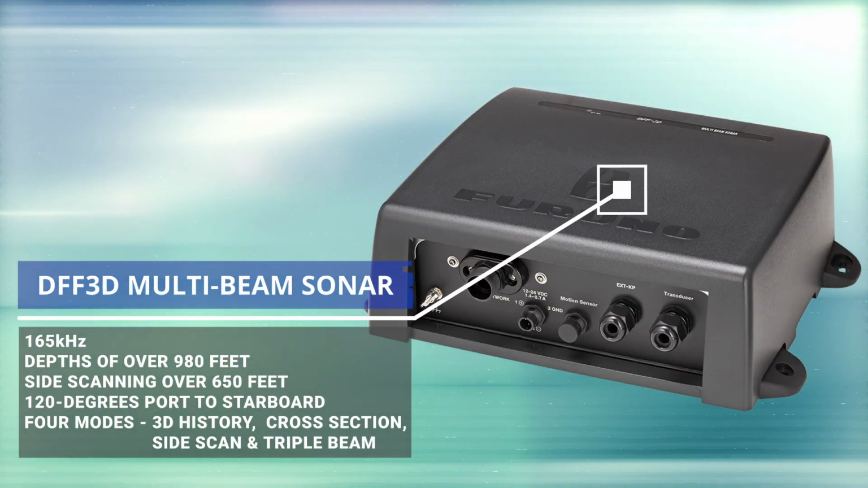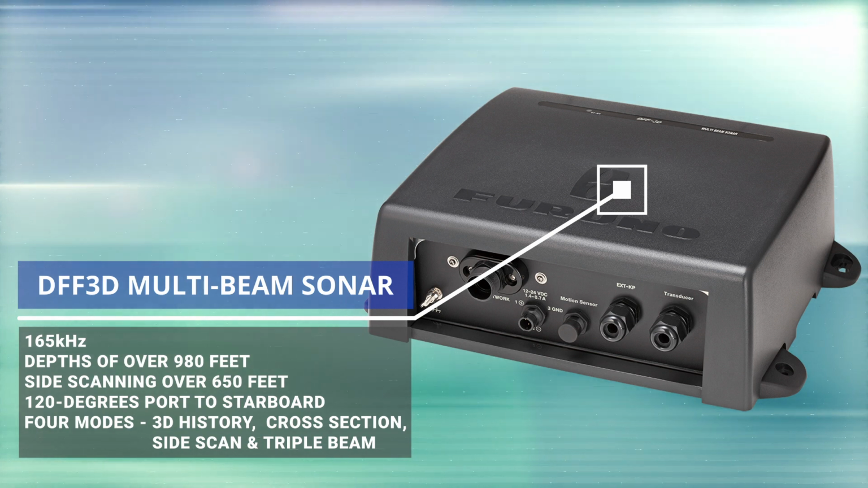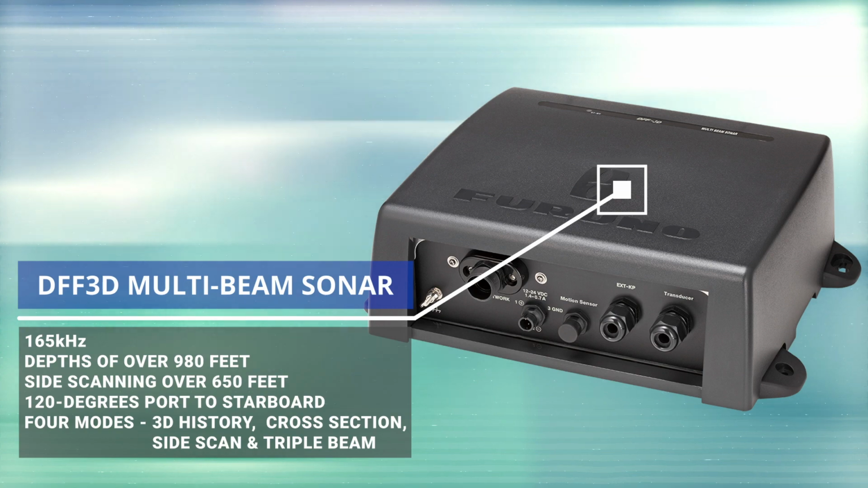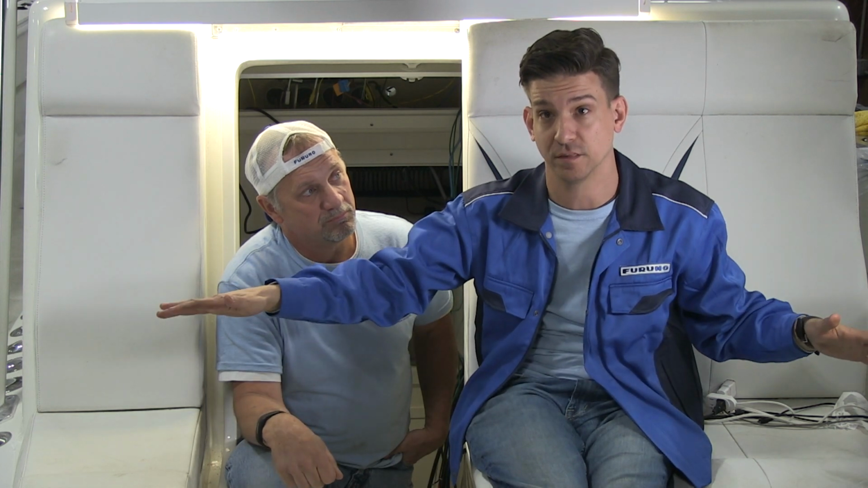It's a multi-beam sonar with a total beam width of 120 degrees port to starboard, which makes it a very wide beam. Now, in perfect water conditions, with the power that's provided out of that box, it'll reach a depth of about 1,000 feet and would have a cone width of about 600. All at very high horizontal resolution. So let's take a look at the DFF3D transducers and the beam widths they provide.